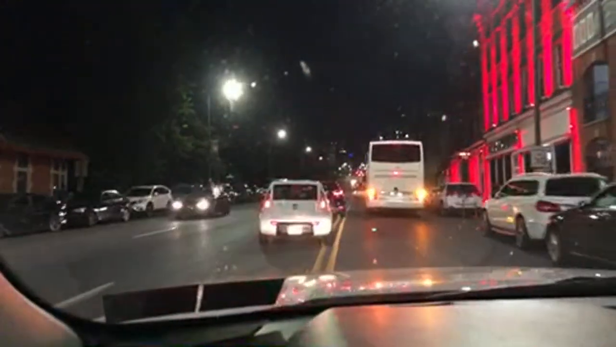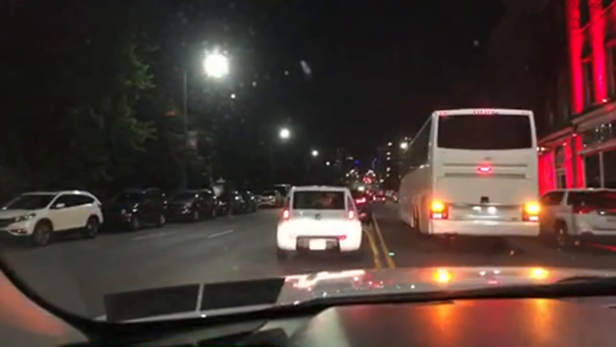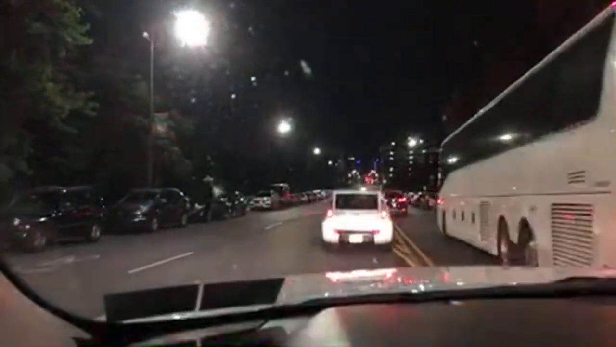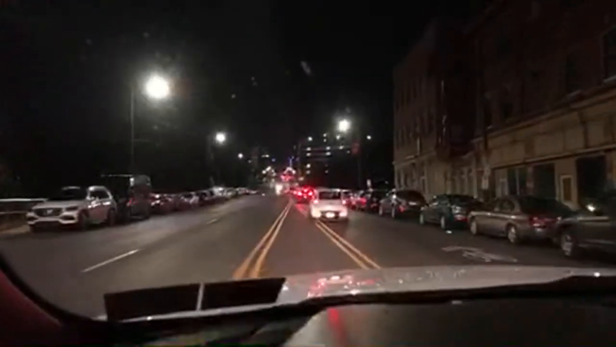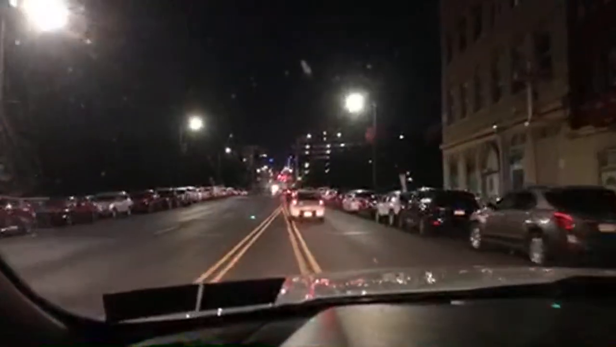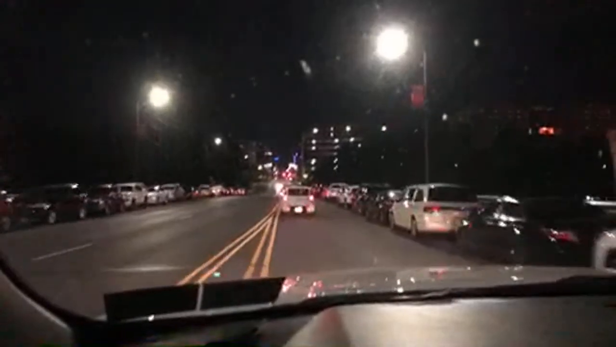Now look at the big. What's this bus up here in front of this nightclub? I think it's just a limousine bus. I guess they want to go party at that stupid nightclub.